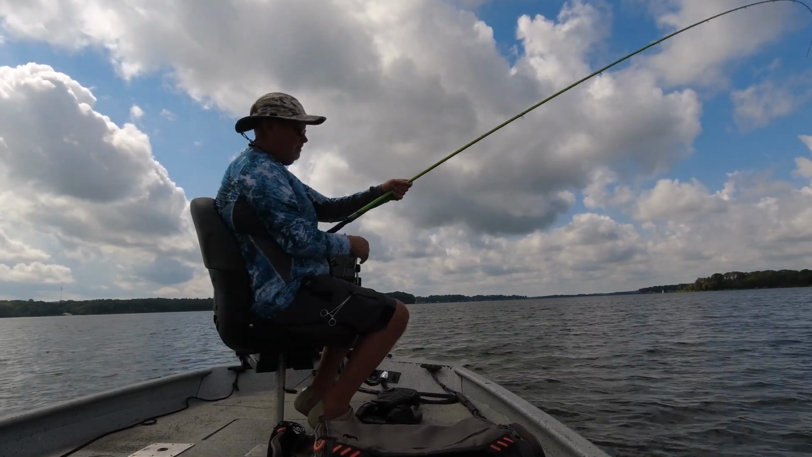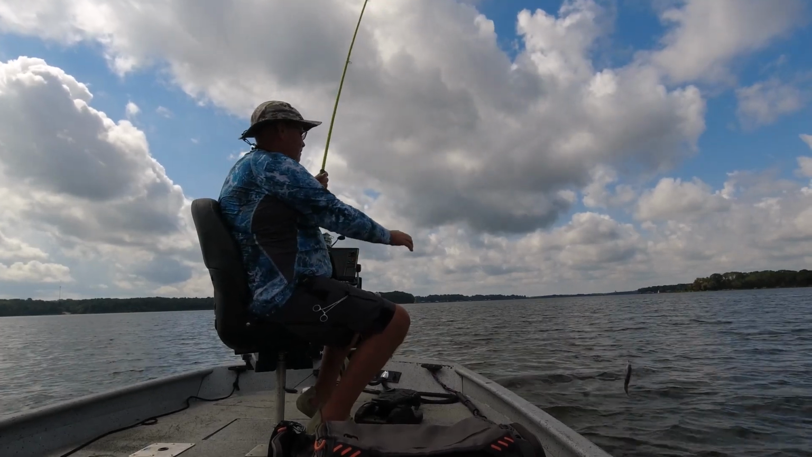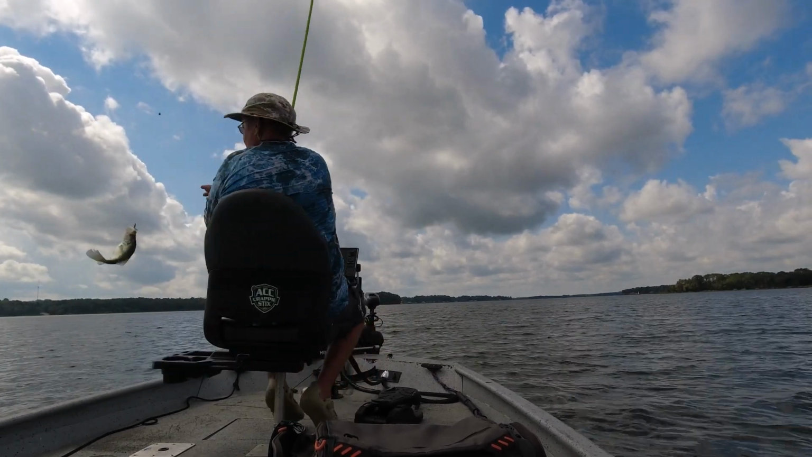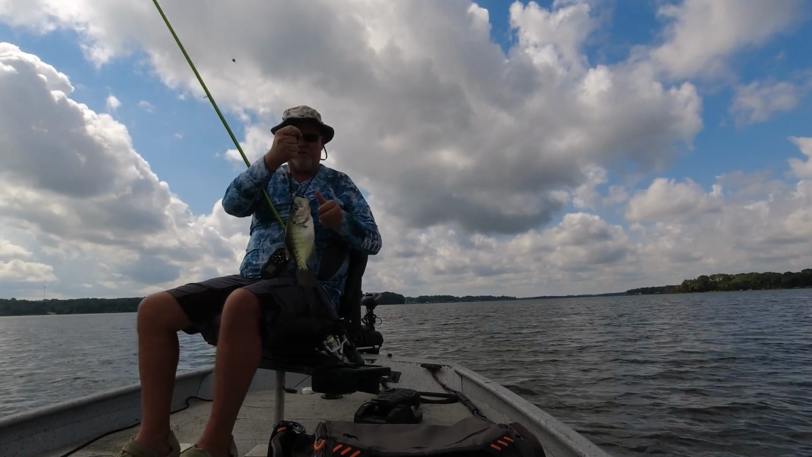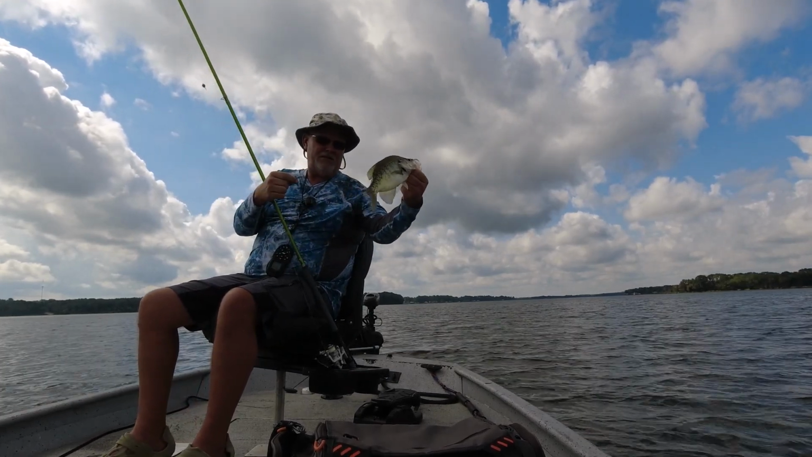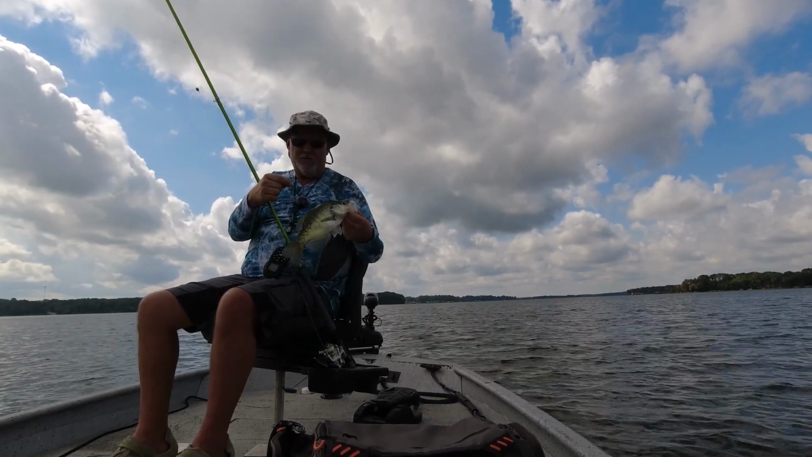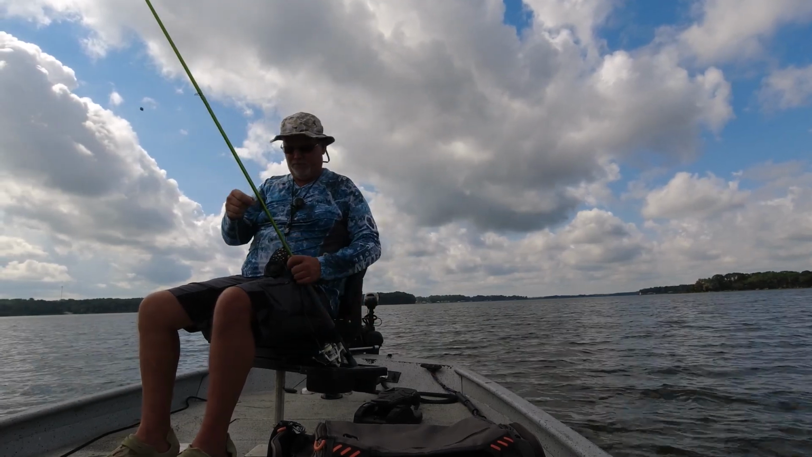That didn't quit on me. That's a good fish. Oh shoot. I can get a hold of him. Another good fish right there. Another good Lake Tyler crappie. Not bad. I just swung it in front of his face and he wanted some of it.